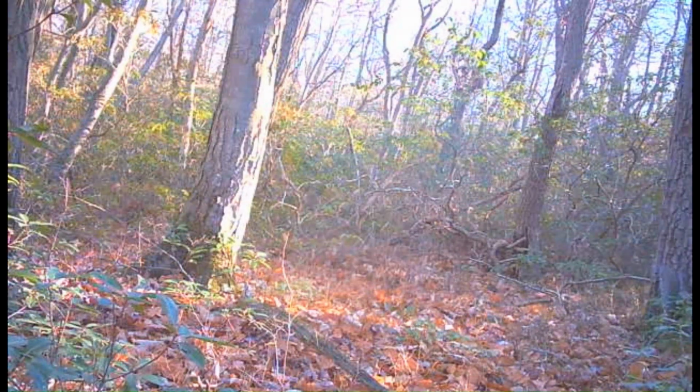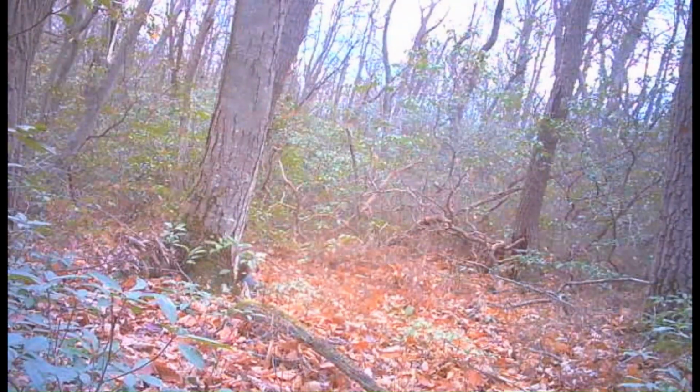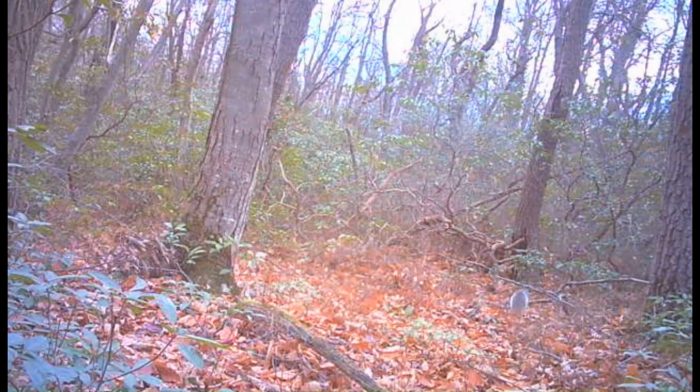Then back to a flying squirrel at night. And then the gray squirrels in the daytime again.